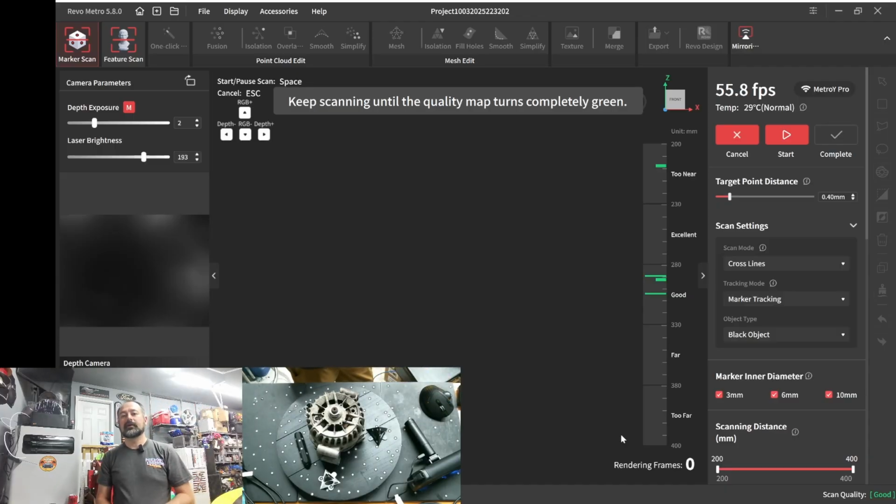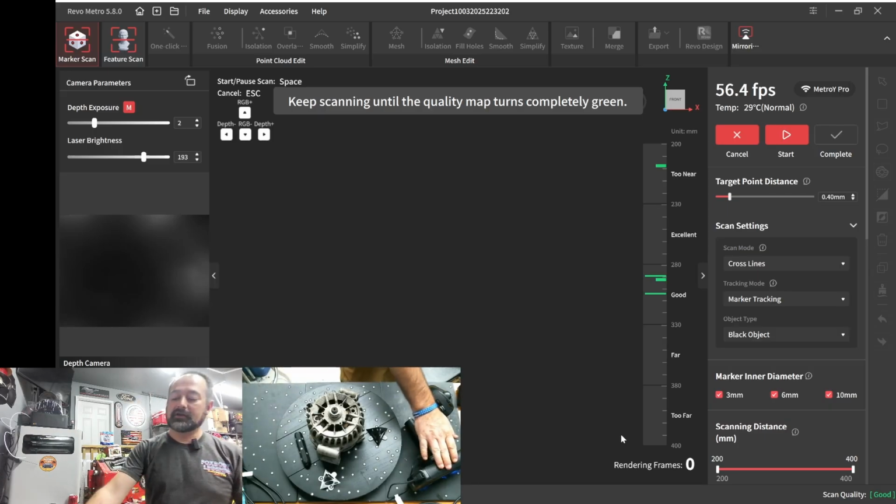I'm Sam with SkreetKar 3D. Today I'm going to be demoing the new Revopoint Metro Y Pro scanner. I have it right here on the table.